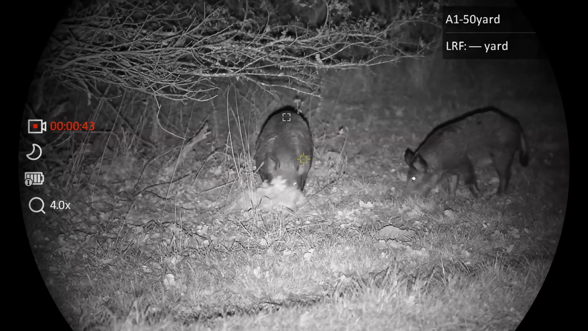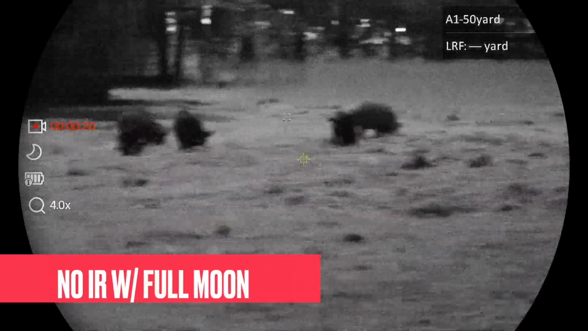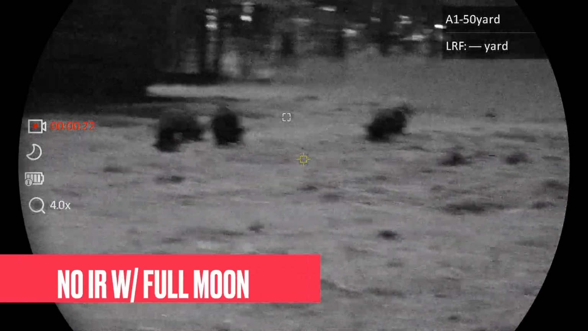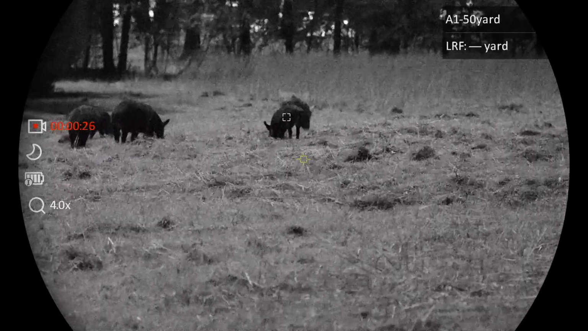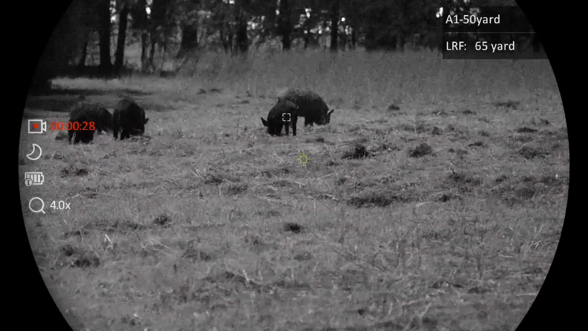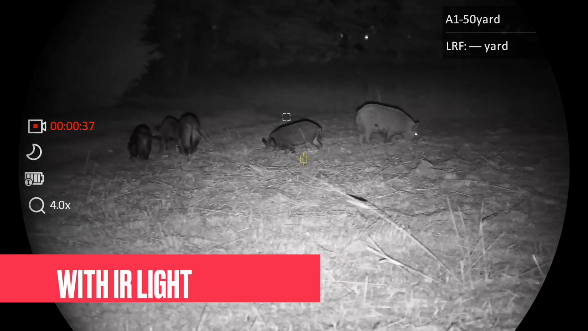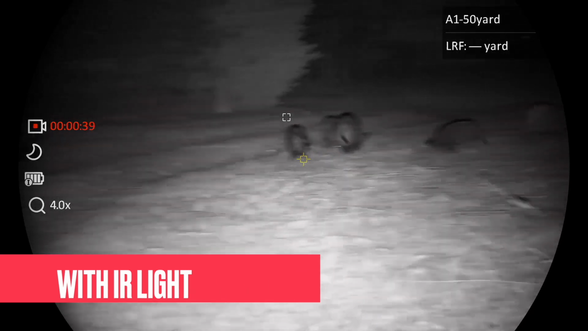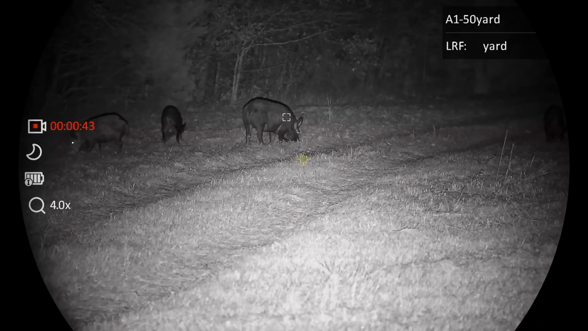Video and audio recording, shot activated recording, standby mode. It does have Wi-Fi to an app, so you can download the AGM Connect app on your phone, and you can connect to it to have live viewfinder mode, and also get videos off of the optic as well. Freeze frame, zeroing mode, internal and external battery. So it's got an internal non-removable and external battery.